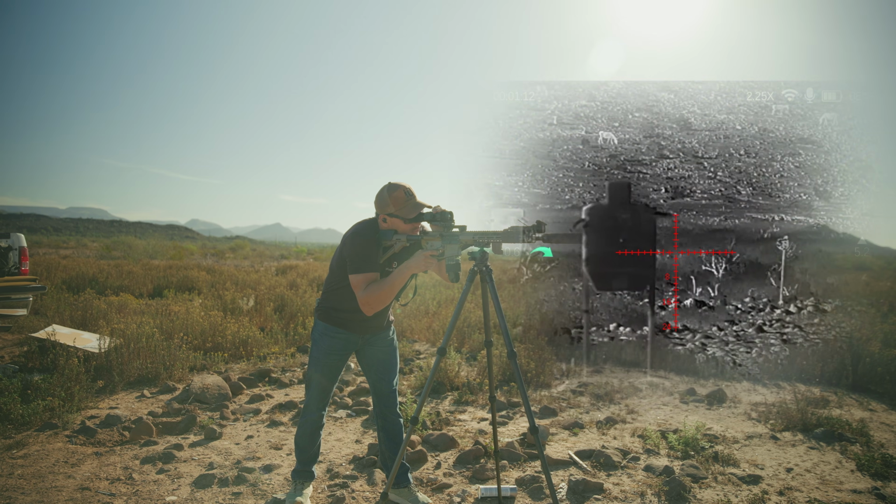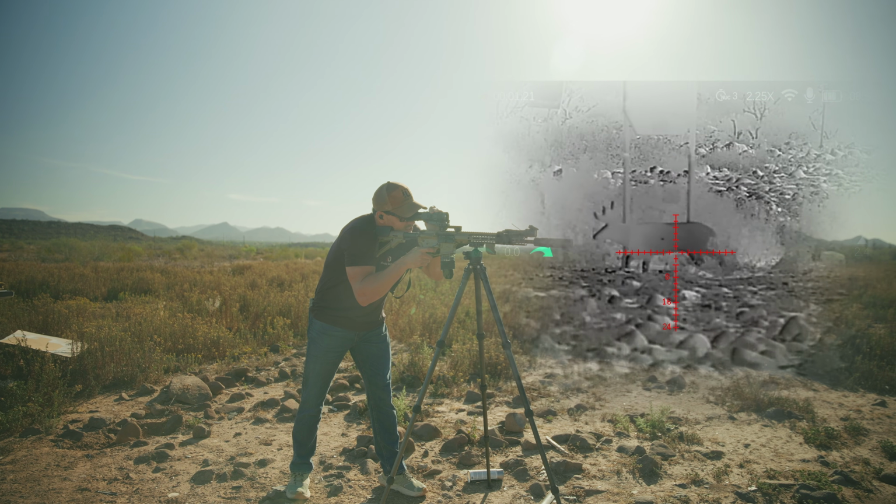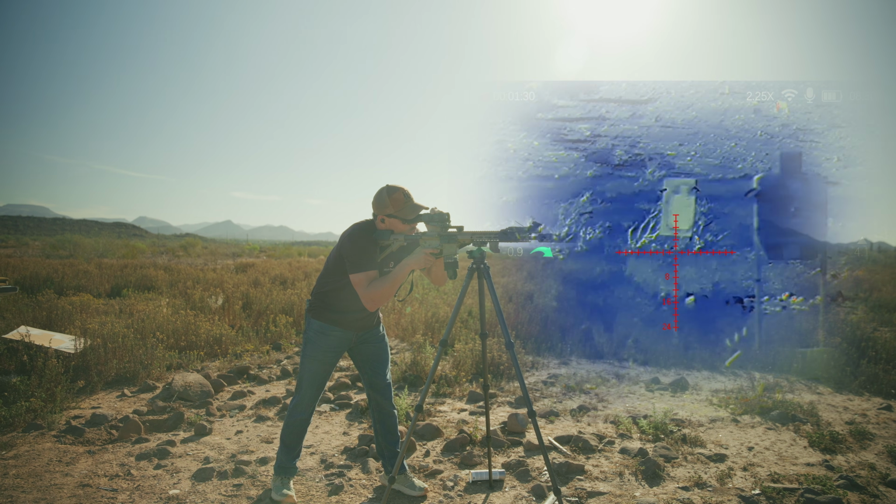Cycle through the different settings real quick. So we have our white hot, black hot. See, that one looks clear as day. That was a little harder to see. Red hot. All right, let's go over to our cardboard target.